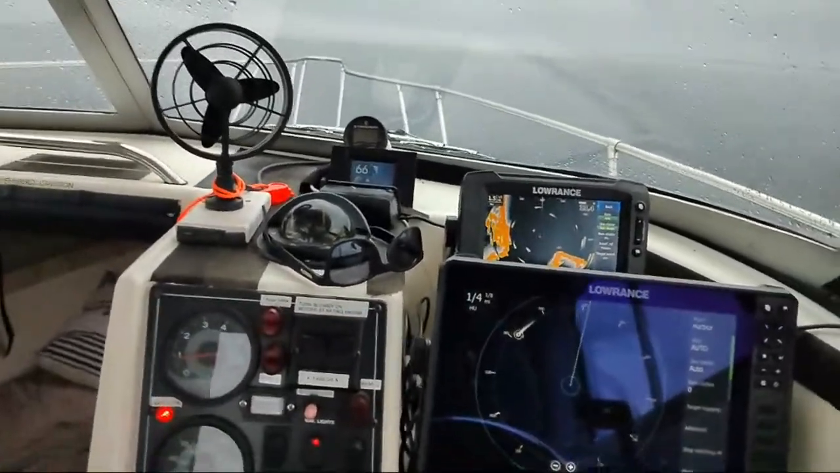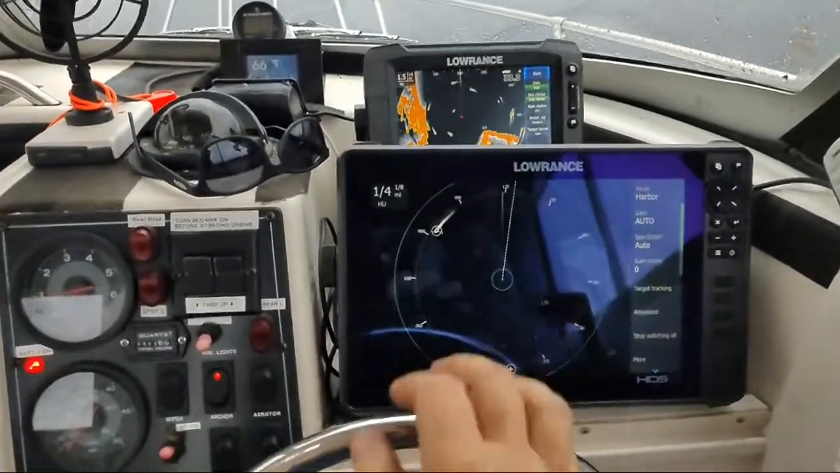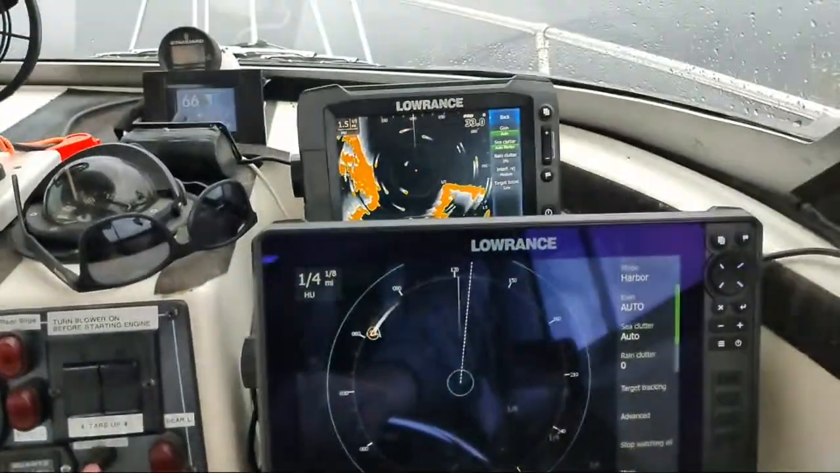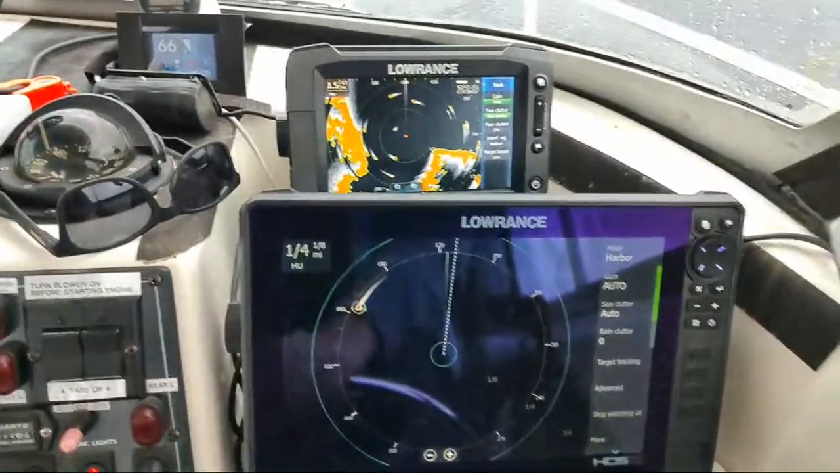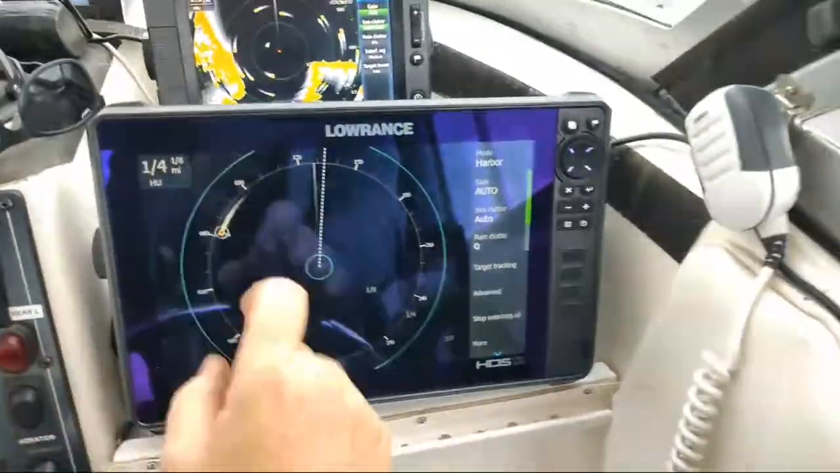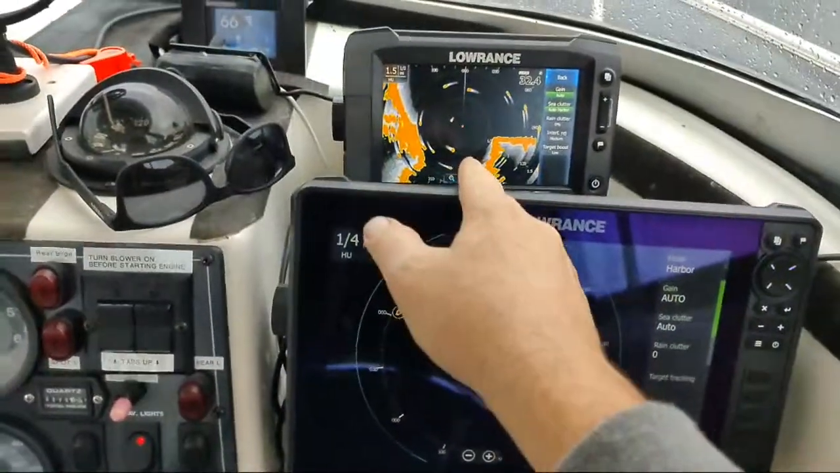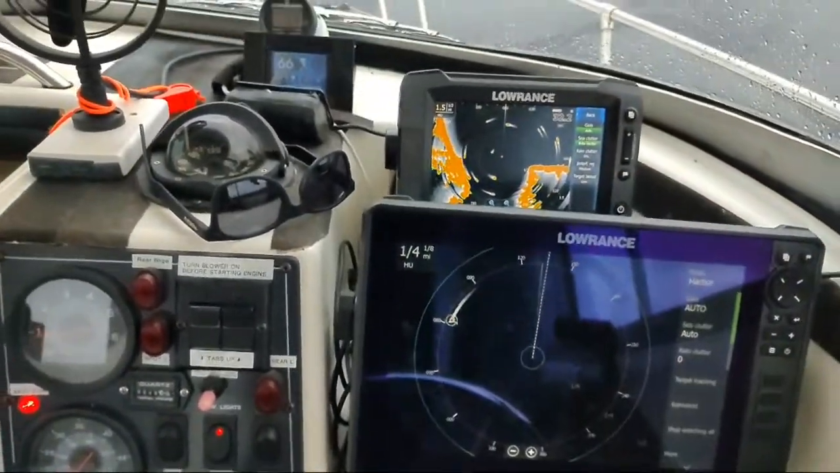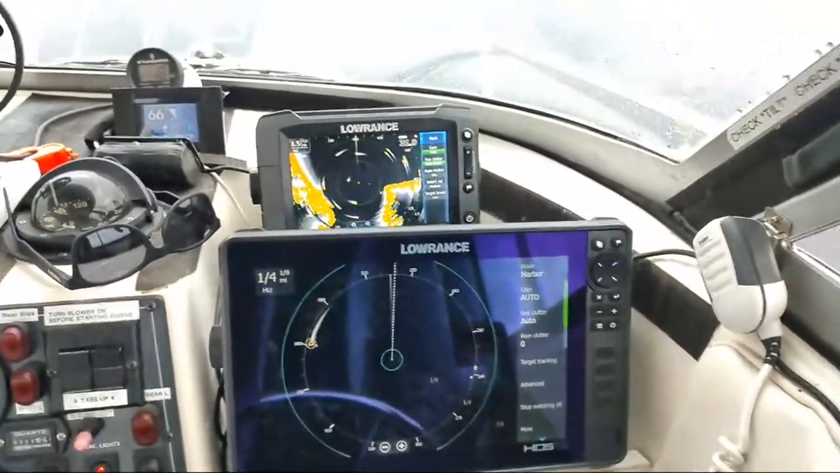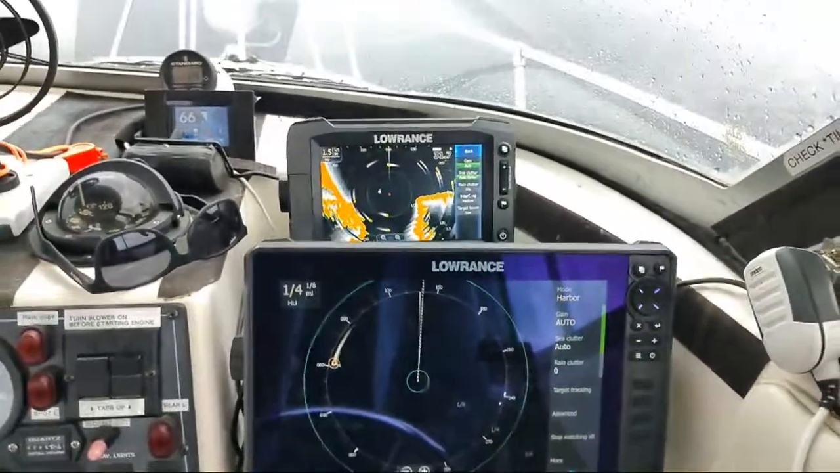But here's the cool thing: as long as you've got multiple screens, you actually get two radars in one, effectively. So I'm on the secondary here and the primary here, and you can set these completely different on range, on gain, rejection, modes.